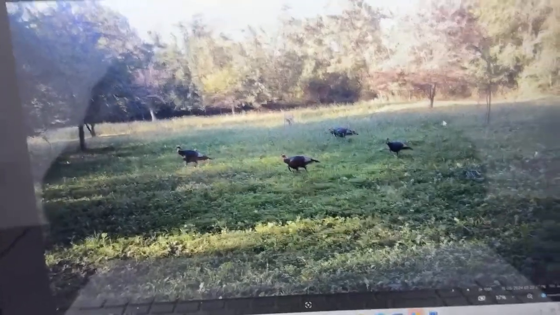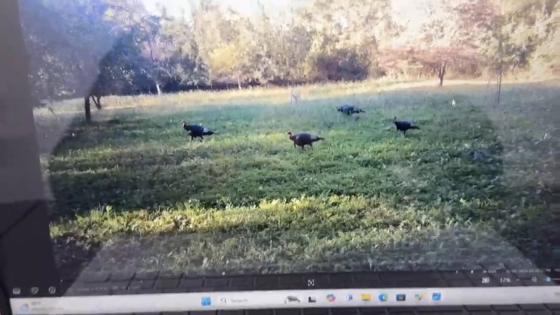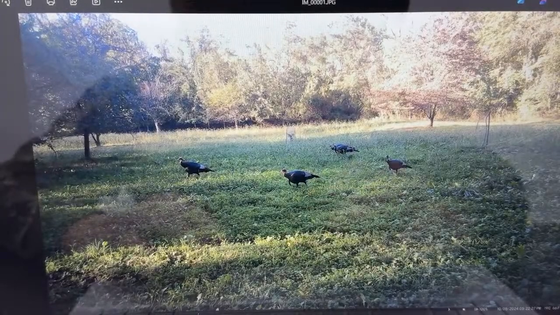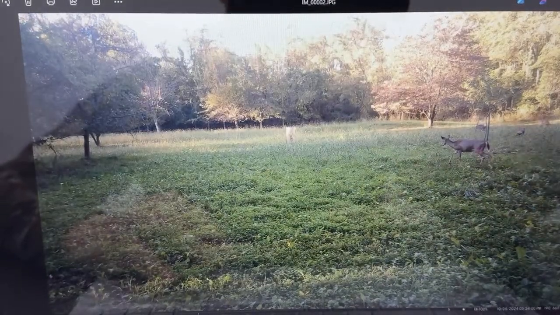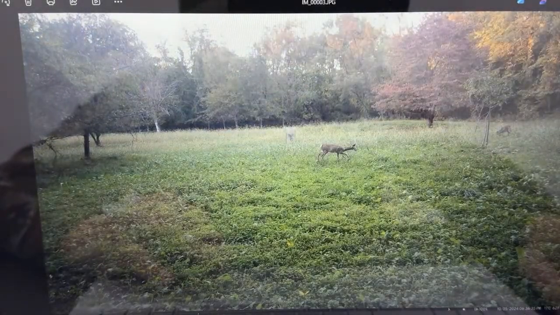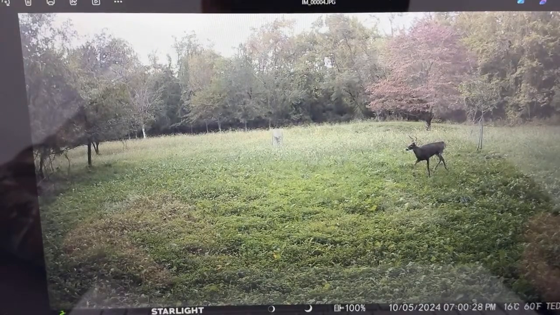Lock that in. It's set up the same way. It has the stuff on the bottom. So that's the turkey there. And we can go through the pictures fairly quickly. There's some deer up there on the right corner with some turkey. Yeah, my son's buck is in here, I believe. That's why I kept it. There's a small buck right there.